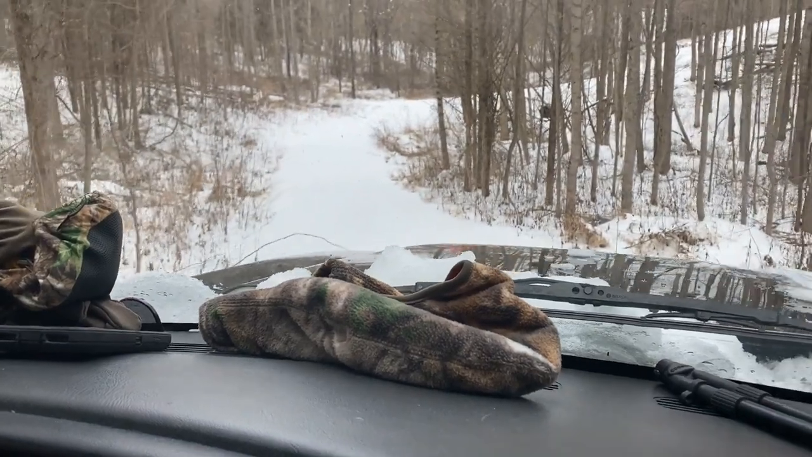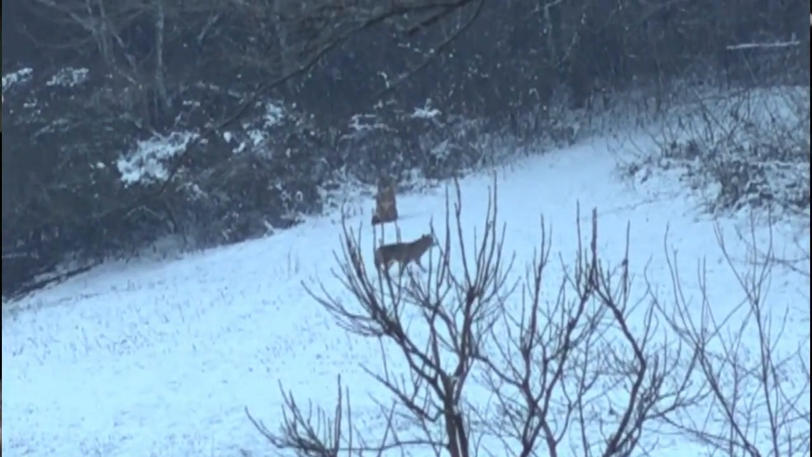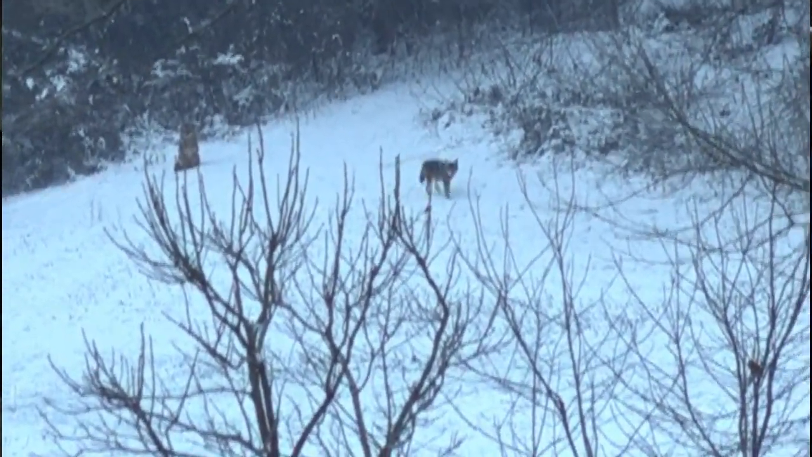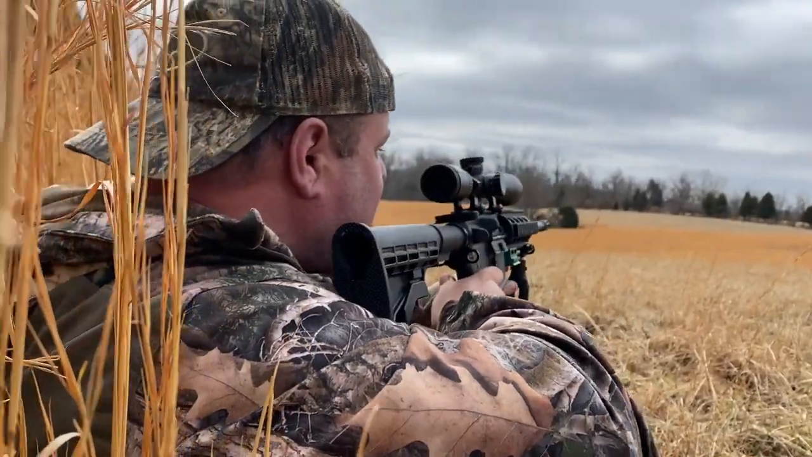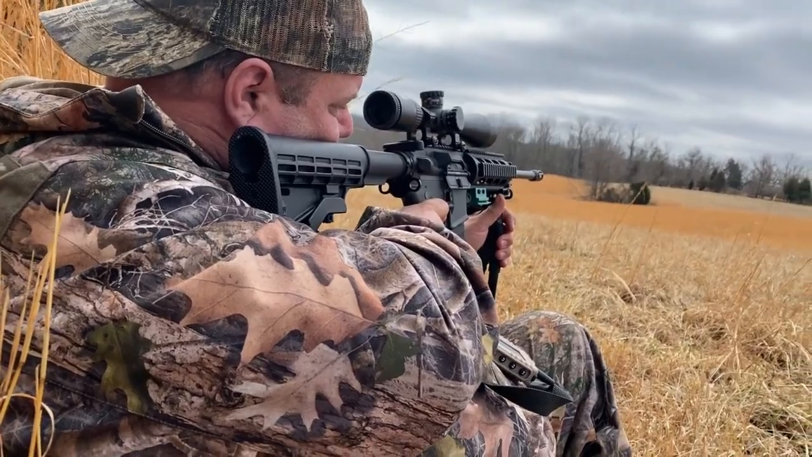Oh yeah. So, coyotes has got to be getting hungry. We're in the breeding season. They ought to be fighting. They ought to be moving. Haven't had no luck. I went out by myself earlier, did a 1.5-hour stand during the daylight. Didn't see nothing, didn't hear nothing, called in a bunch of crows, and that was it.